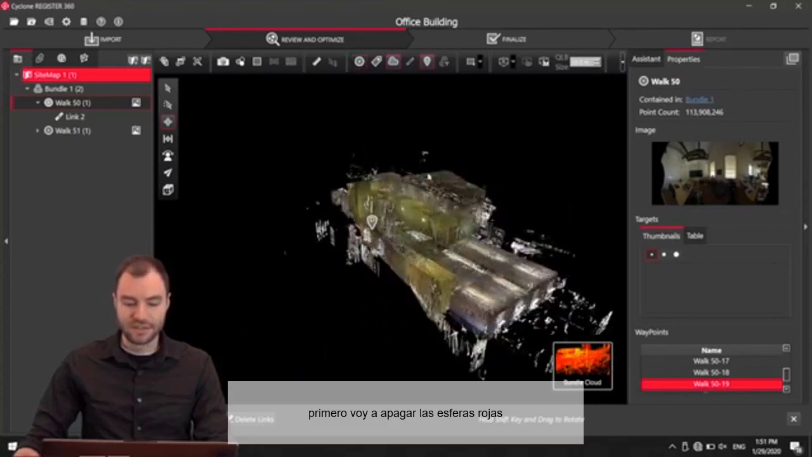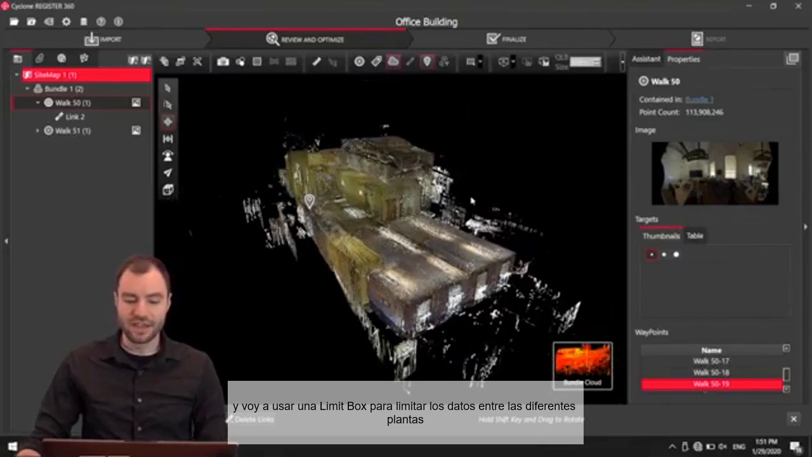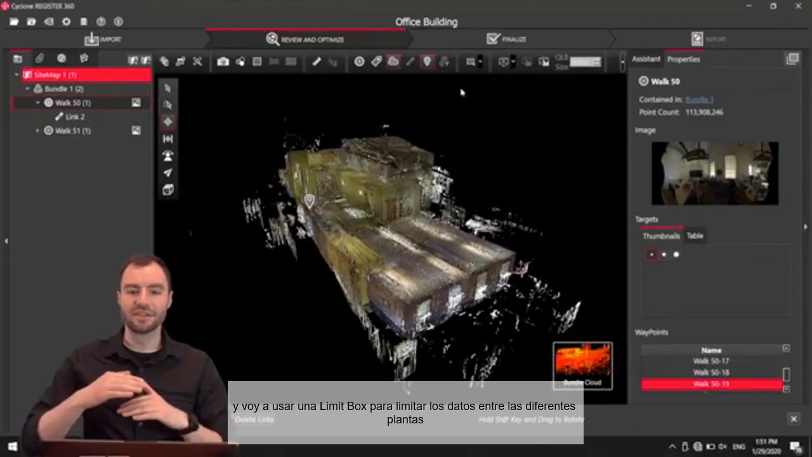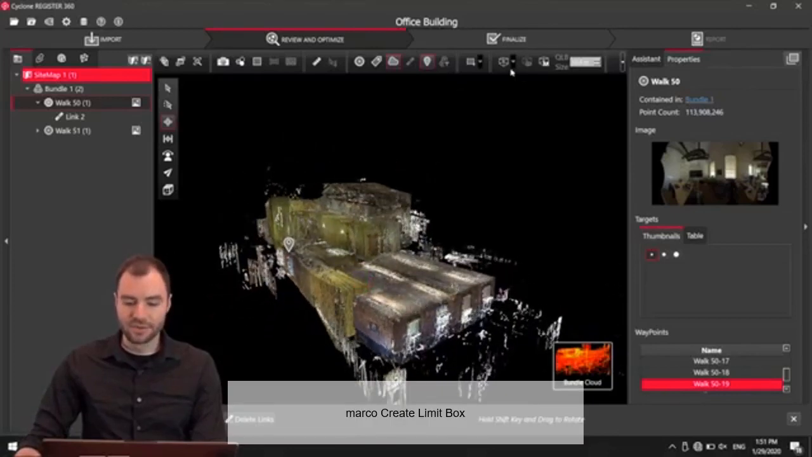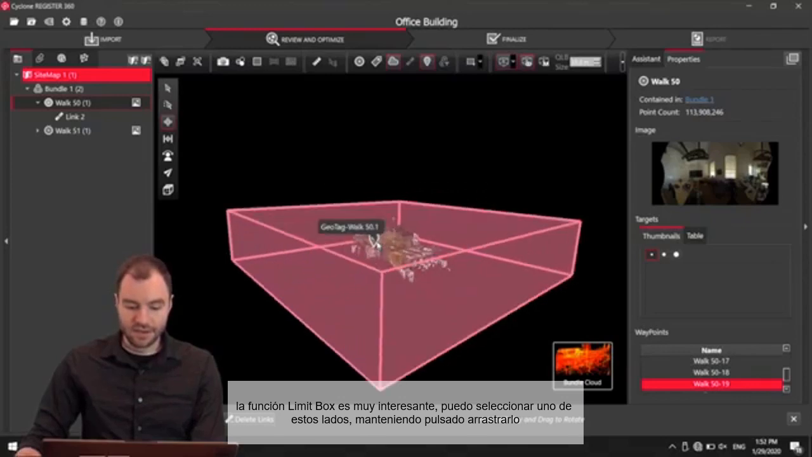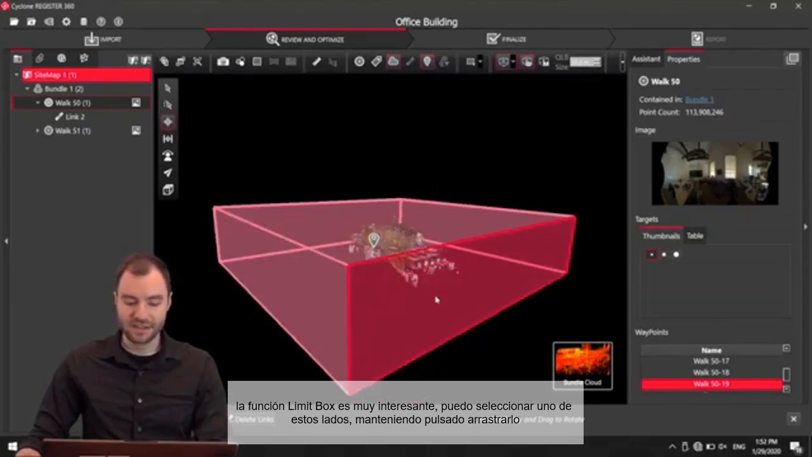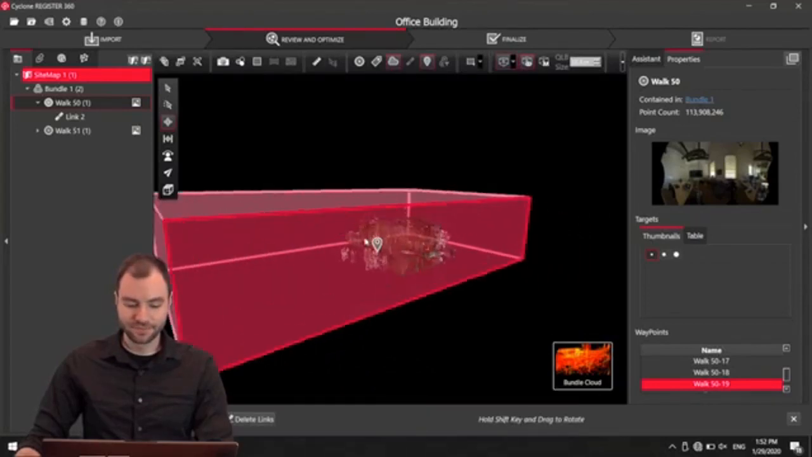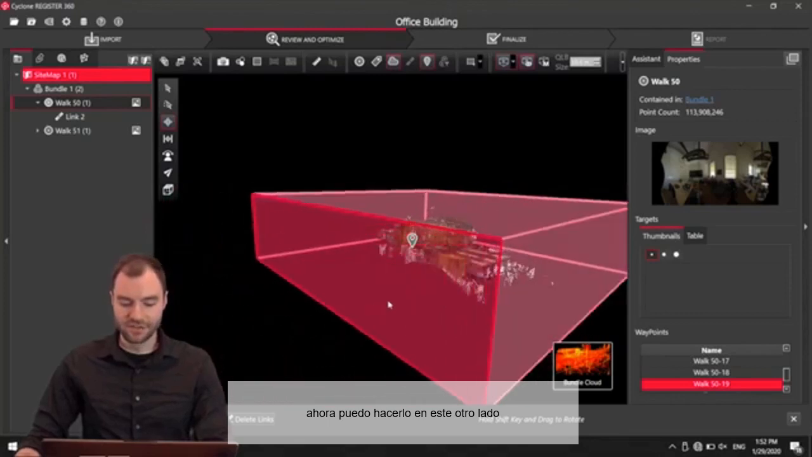First, I'm going to toggle off all those red dots. And then I'm going to use a limit box to kind of limit this by different floors. So I'm going to toggle on a limit box here, say Create Limit Box. And then the limit box feature is pretty cool. So as I hover over one of these sides, I can click and drag this over. I'll drag it about there, and then I can do that for each of these sides.